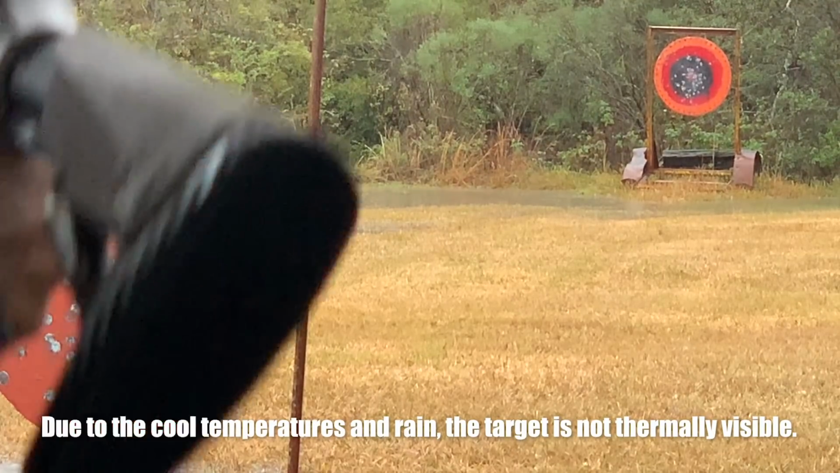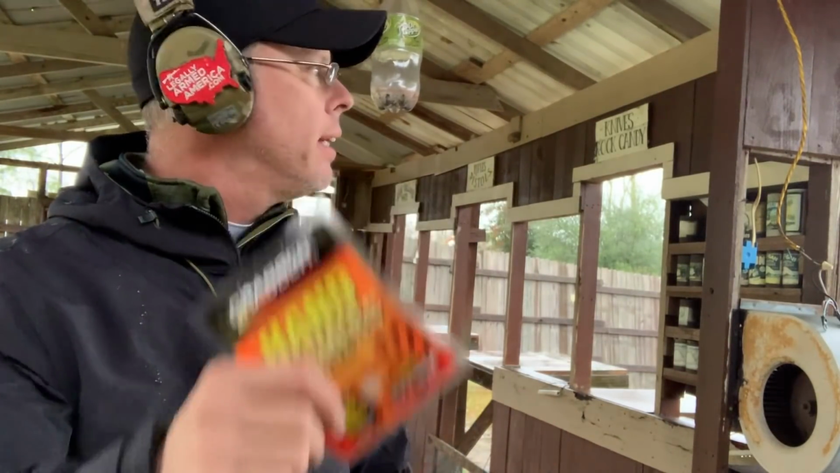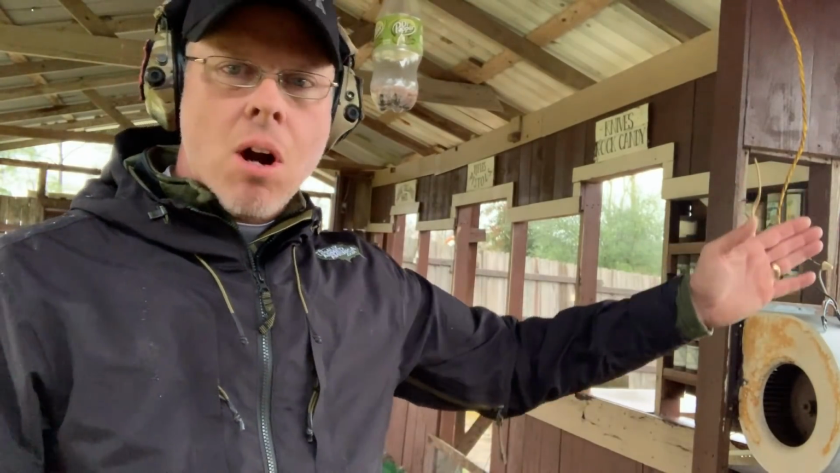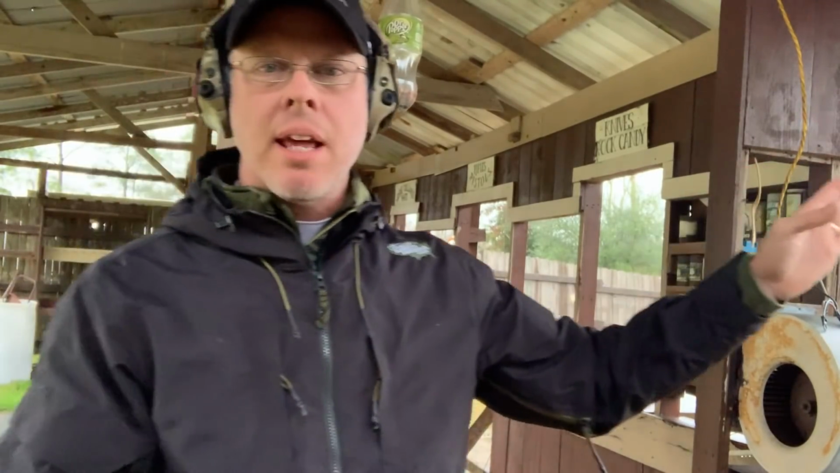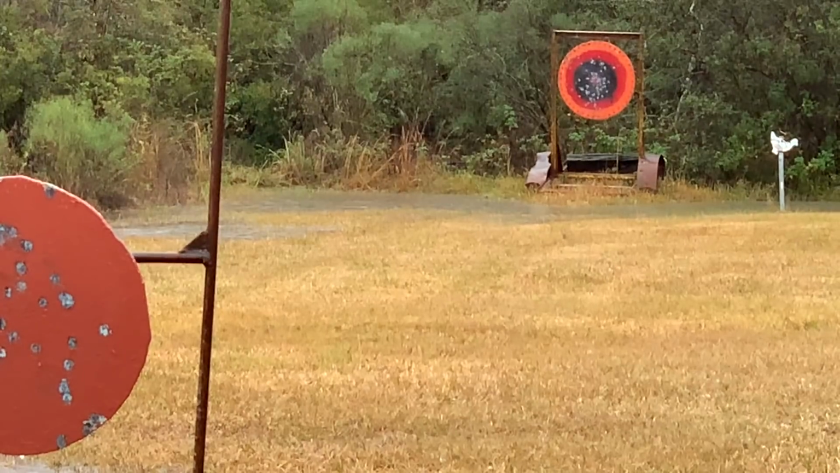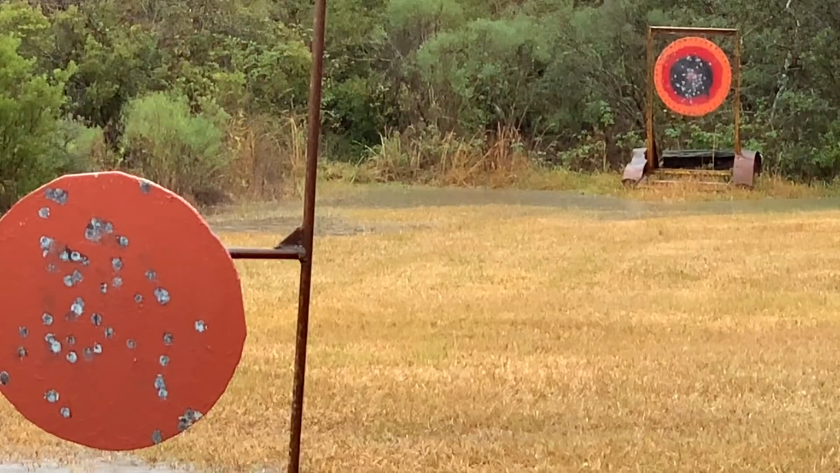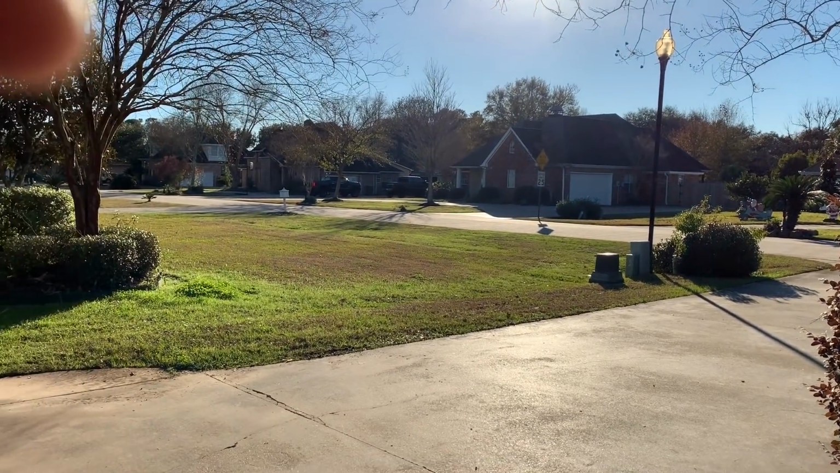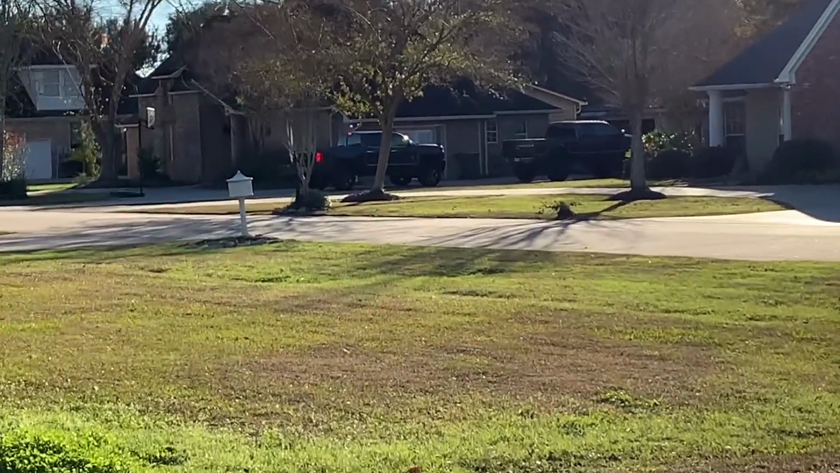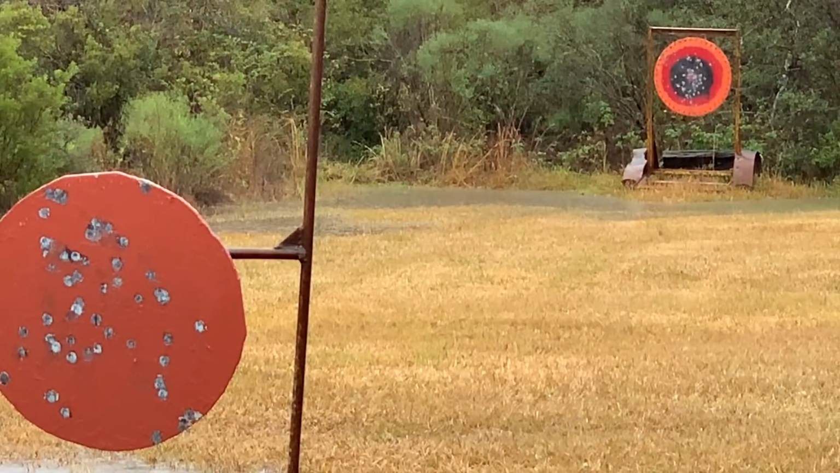I cannot see the target. Well, I guess I am gonna get a chance to use my grabber hand warmers today. After all, I can't see the target. It's rained so much that it has cooled everything down. Guys, keep in mind that if this were a hot sunny day, that steel target would be bright enough for that T20 to actually light it up. So I would be able to see that target even at 60 yards. This thing is good out to 150 meters. So clearly at 60 yards, it's a piece of cake. But again, it's cool and it's raining, so that piece of steel is almost as cool as everything else down there, or as cool. So it doesn't show up on the thermal.